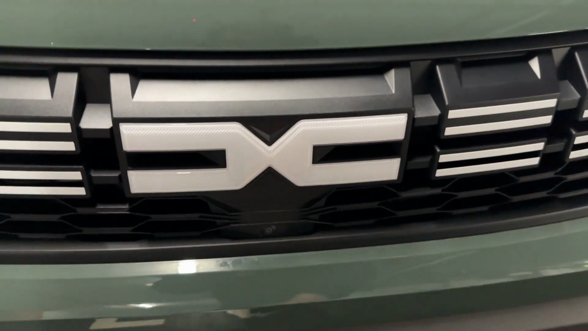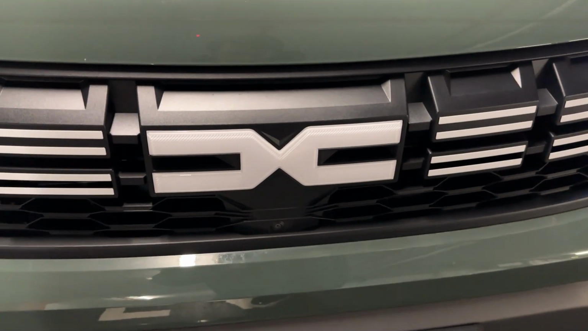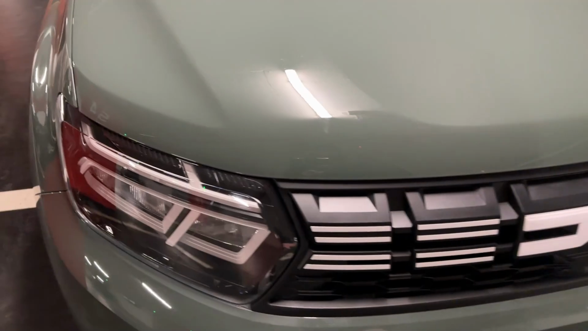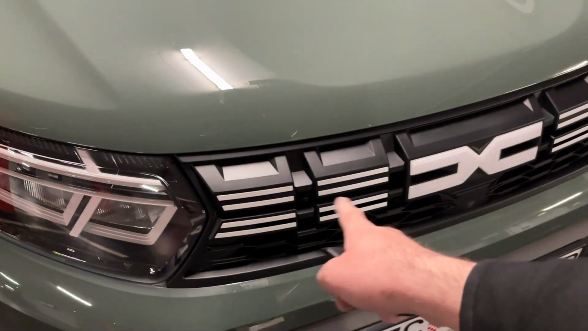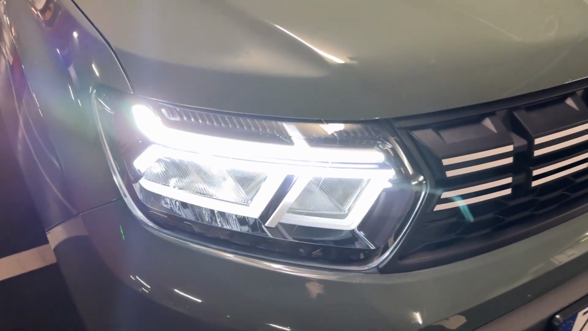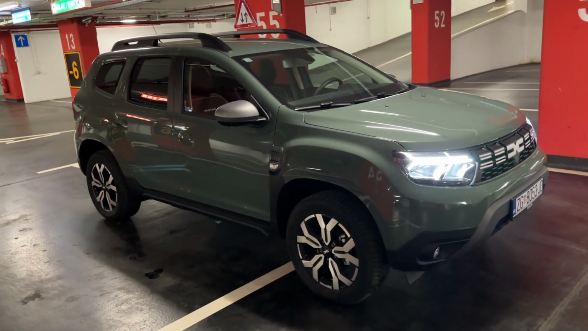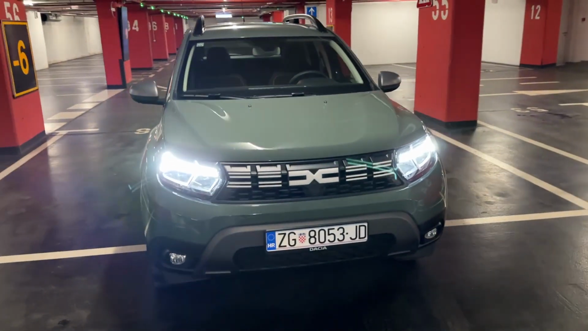The new logo is beautiful in my opinion. D and C letters like the links of the chain, and nicely integrated with the grille itself with the white elements, and also beautiful daytime running LEDs to go with the same pattern. And let's unlock it once again so that we can see those daytime running LEDs with the Y shape. And yeah, overall beautiful styling and also beautiful spec on this test car. Lichen Kaki is the name of the color.